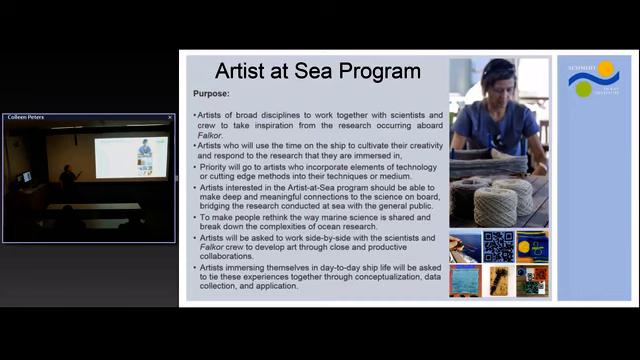We try to have folks come on board who work in a medium other than digital, photo and video, because we have a lot of that covered with our outreach personnel who document the cruise on the blogs and on the website. So we encourage people with other mediums to elaborate more on the science from other perspectives.